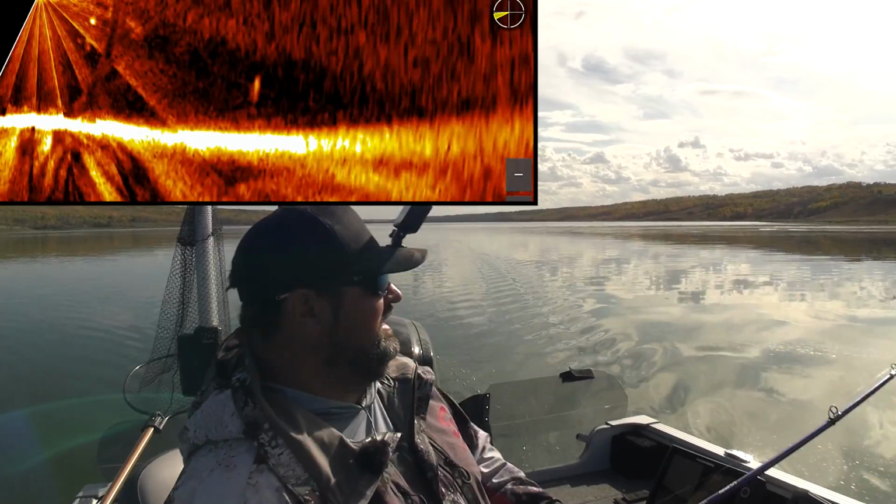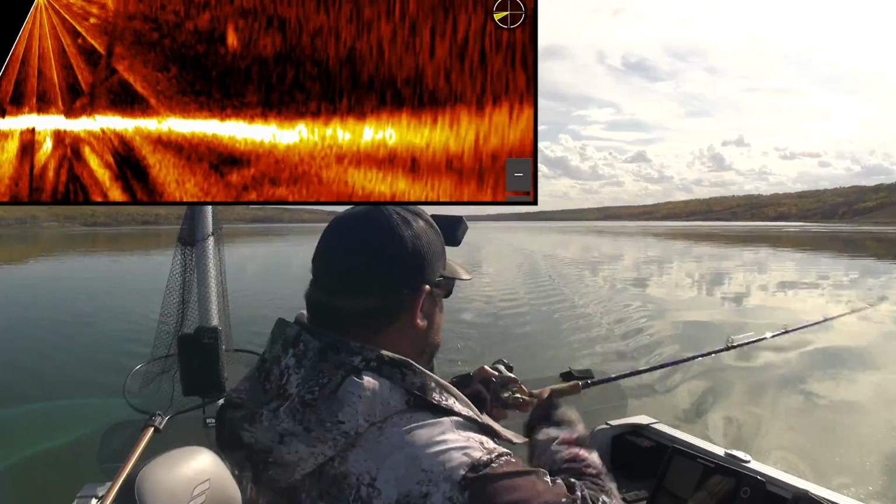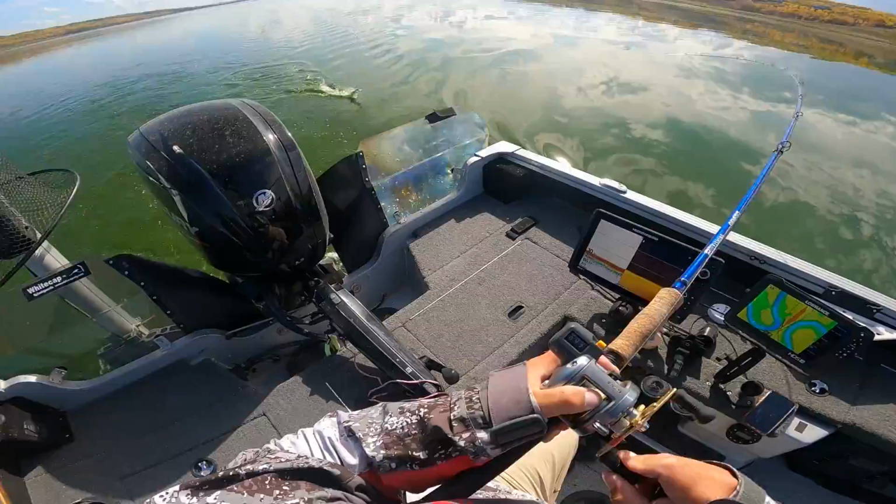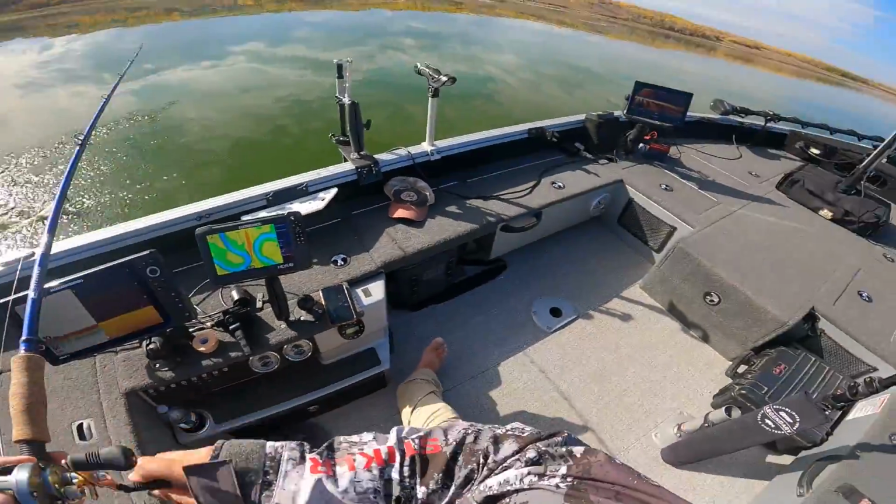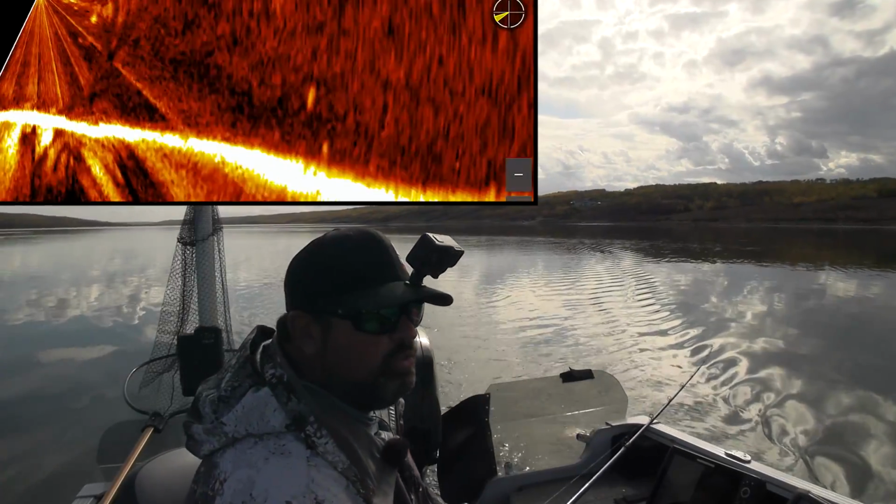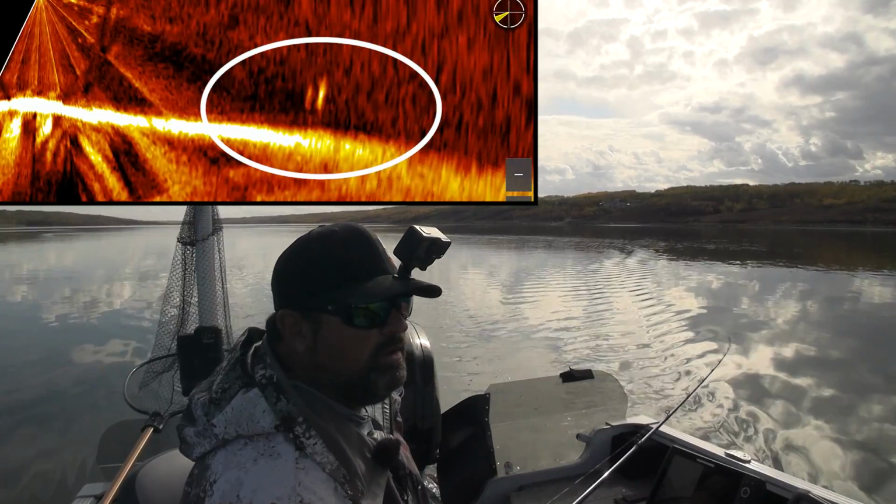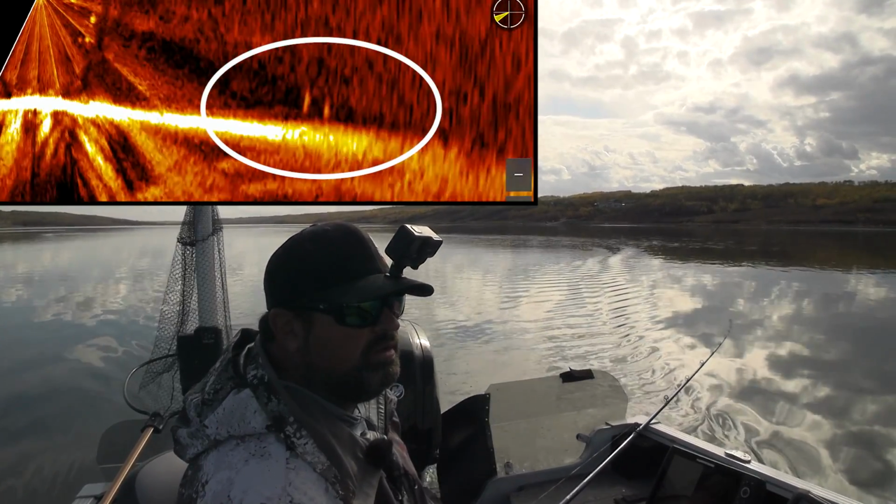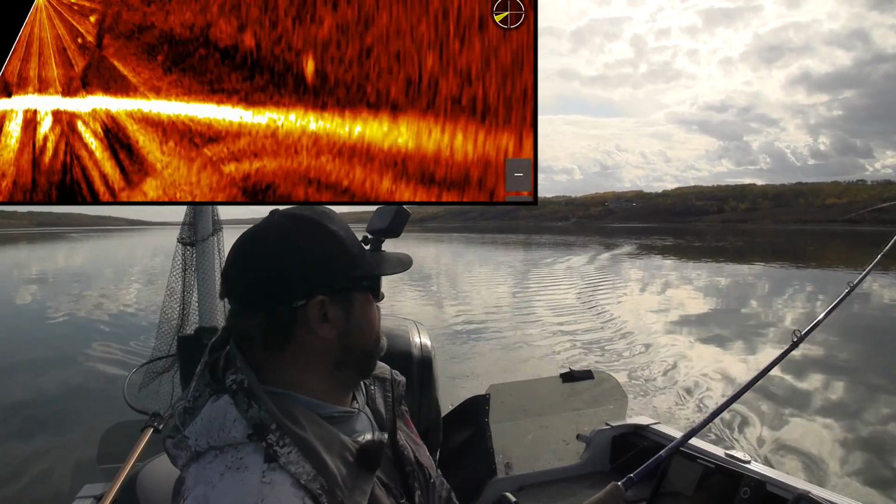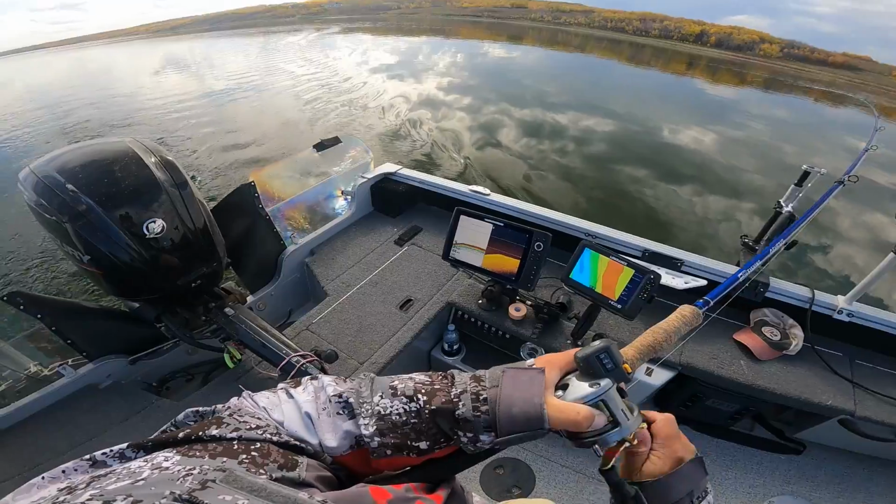Oh, jeez. How fun is that to watch that fish just come up? Oh, that is cool. Oh, it's a little snake. I wonder how it came up so quick like that. Oh, come on. Oh, he tapped it. There we go. That might be a better fish, actually. That one looked a little bit better.